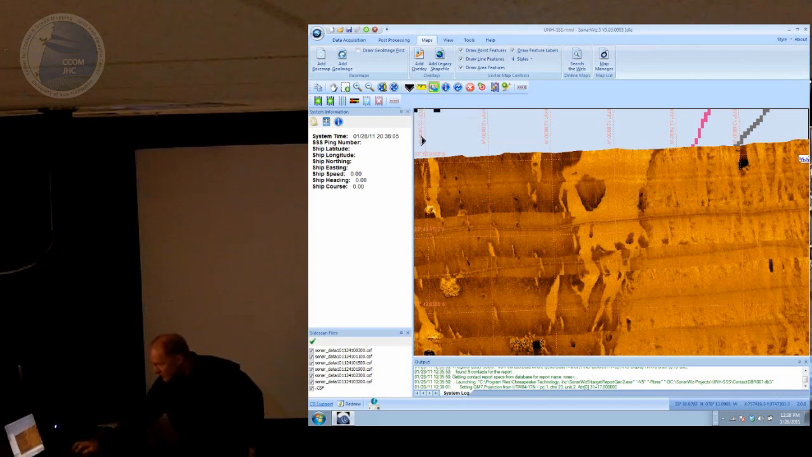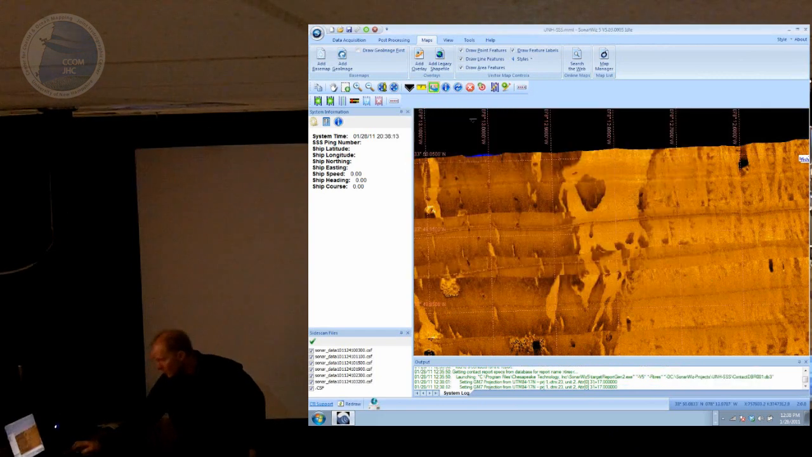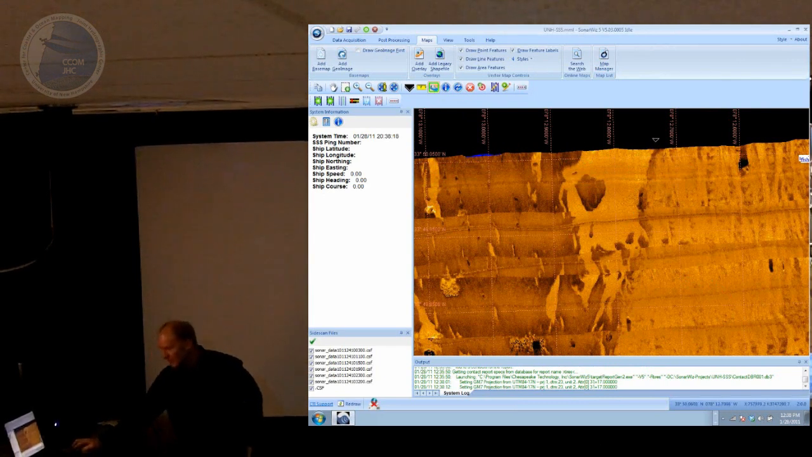So let's use the swipe tool here. Hopefully it's not under map. I've got to turn the map off. Sorry, let's turn this chart off. Okay, so now you can kind of see what we've got. Let's look at this area right here. We've obviously got some sort of different texture on the seafloor.